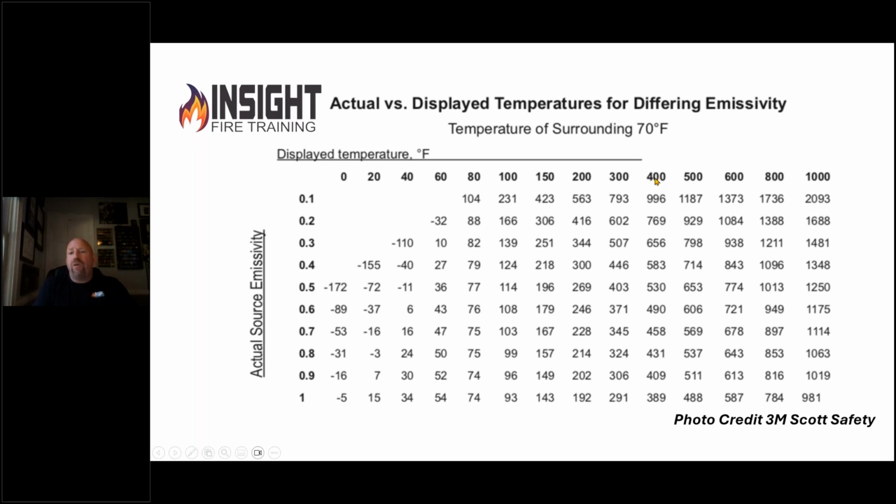So we'll say firefighter math, it's 400 degrees, looking at an area that has a shiny surface. If we did the math, ladies and gentlemen, the actual measurement would be 996 degrees. That is quite a variance. I wish the bank would give me a $596 allowance every time I make a mistake, right?